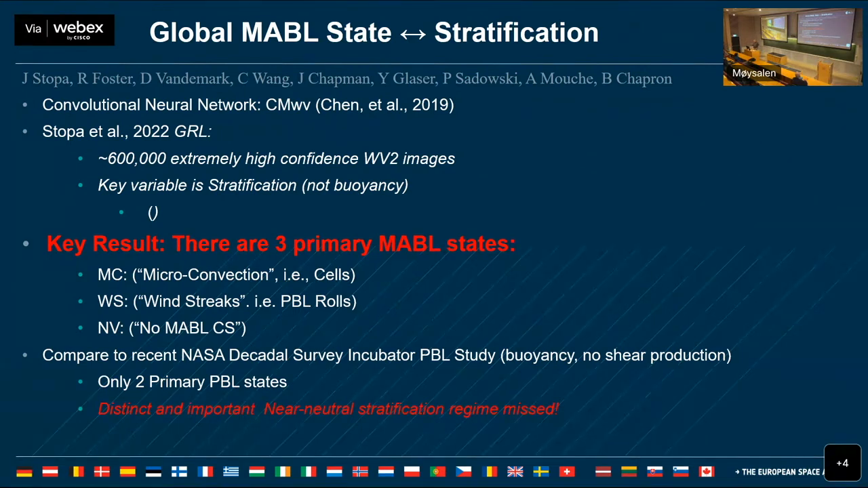There was a recent NASA study filling in on their decadal survey, a PBL incubator study, and they were specifically told not to consider wind. Not considering wind means you can't get shear, which means you can't look at stratification. And because of that, their report states that there are 2 boundary layer states. It's either convective or stable, and that's wrong. There are 3 boundary layer states, and I think that point cannot be overemphasized.